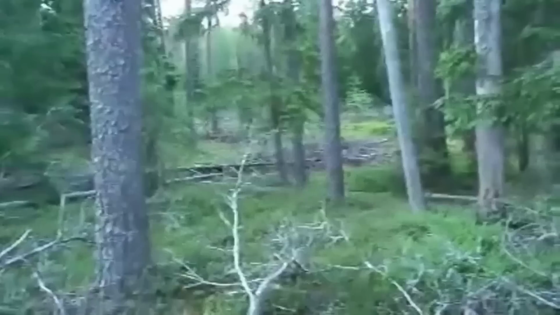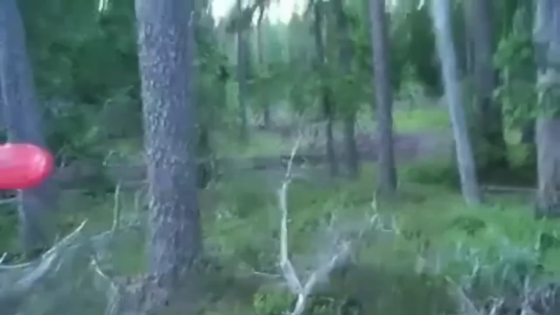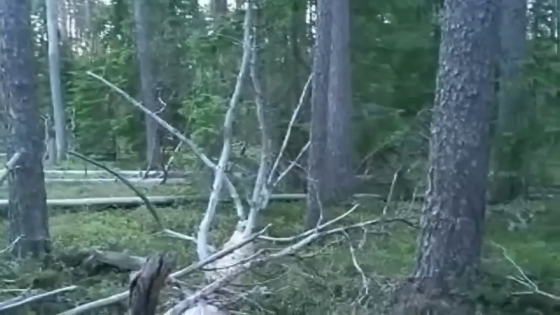A clip starts with a father and a son in the woods, and off in the distance they notice something moving. And look what they have here.